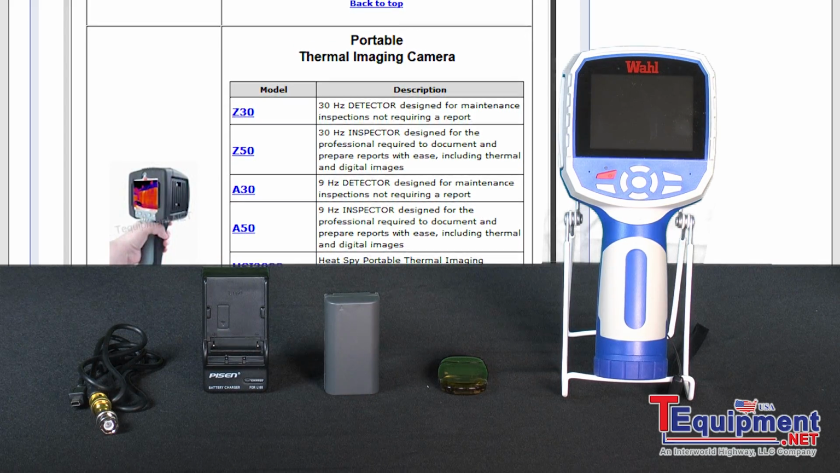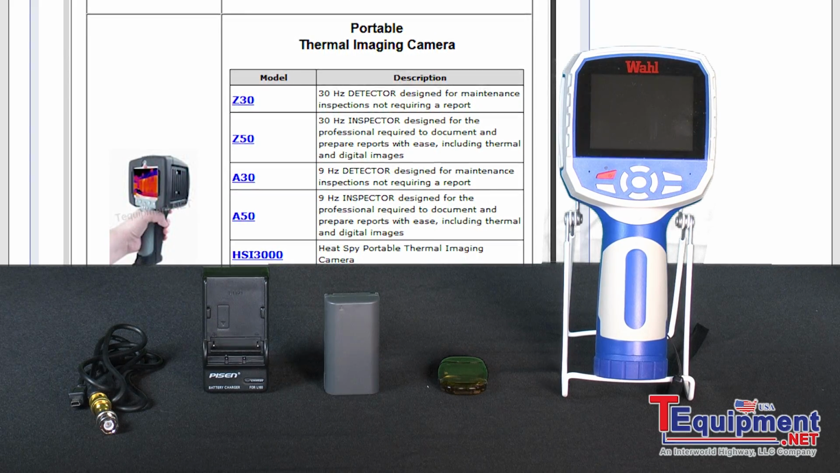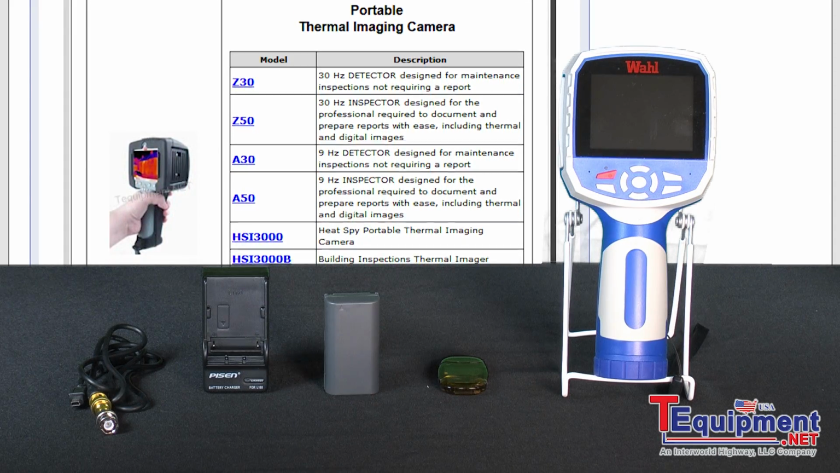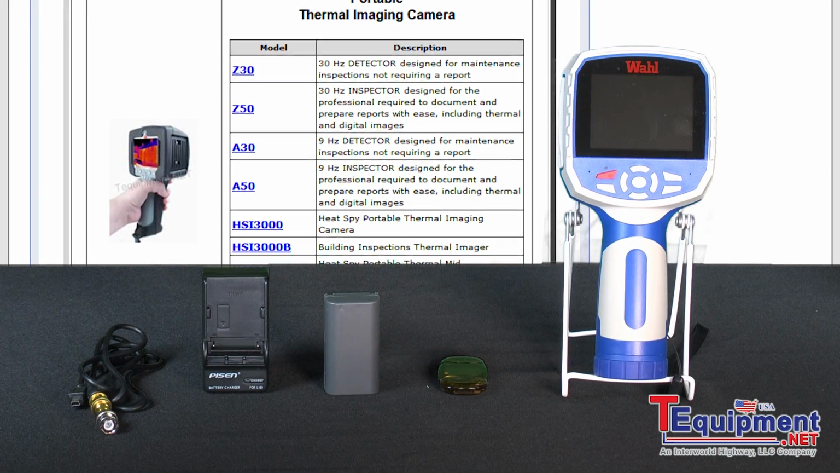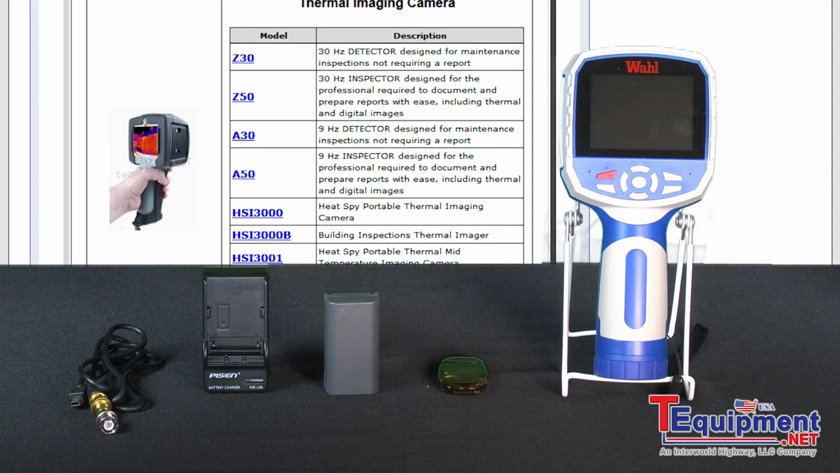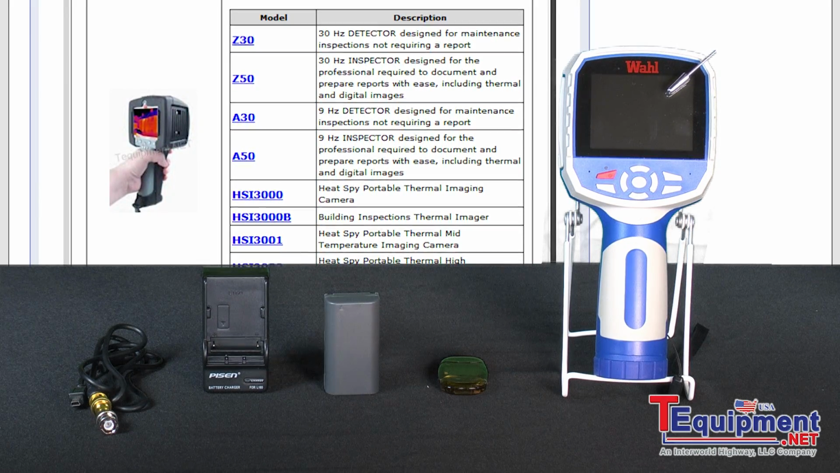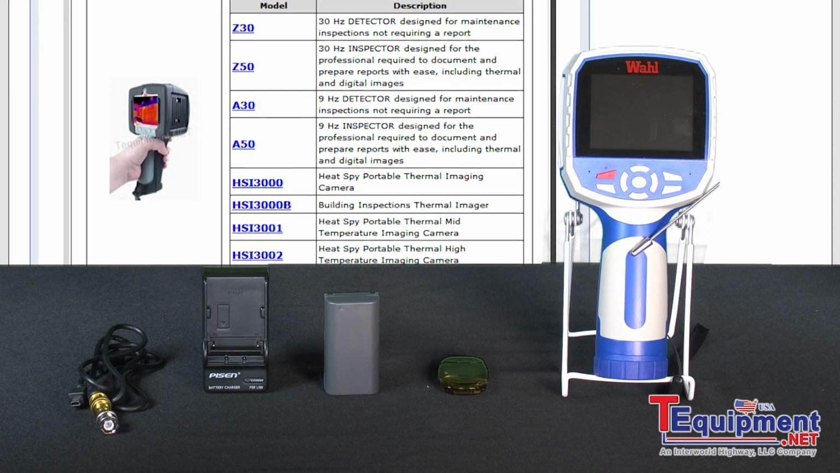So again, you can take that digital image to easily see the problem. You have an optional flashlight attachment, which actually has its own battery, so it will not drain the battery of the camera, which helps you to shine on areas of investigation to capture your digital image. And it illuminates up to 10 feet. So again, this has a 3.5-inch clear view display, as you notice right here. It has an ergonomic sure grip with a natural shape that fits comfortably in your hand.